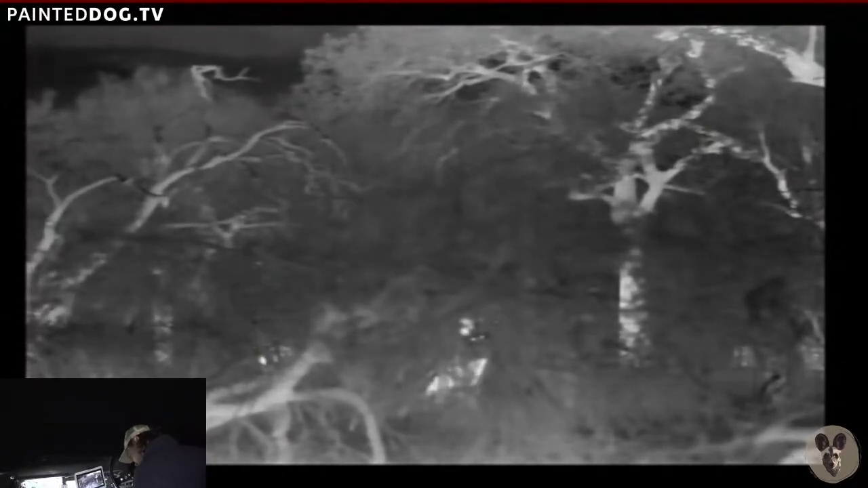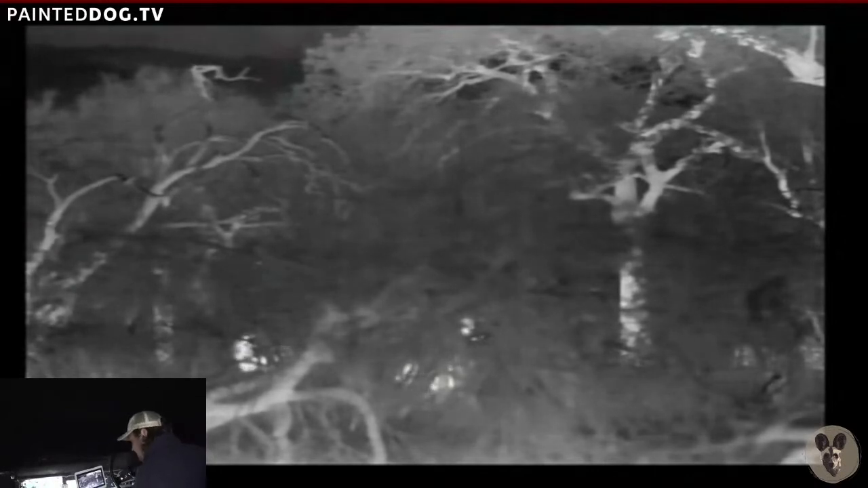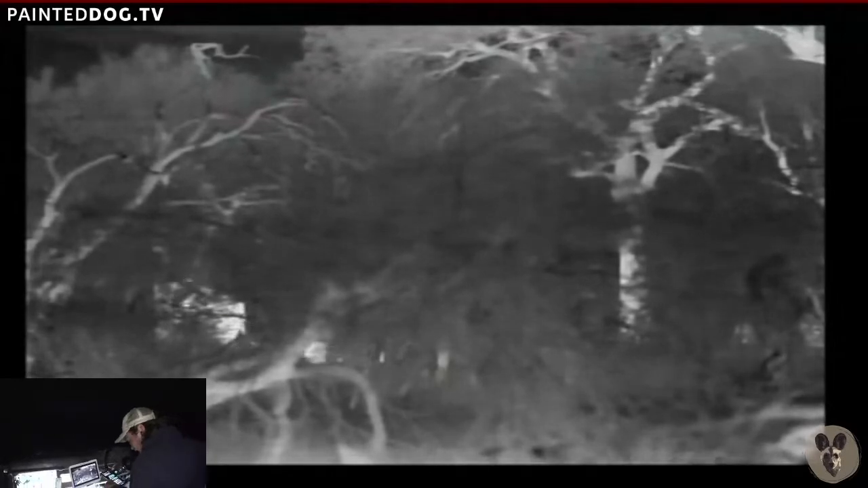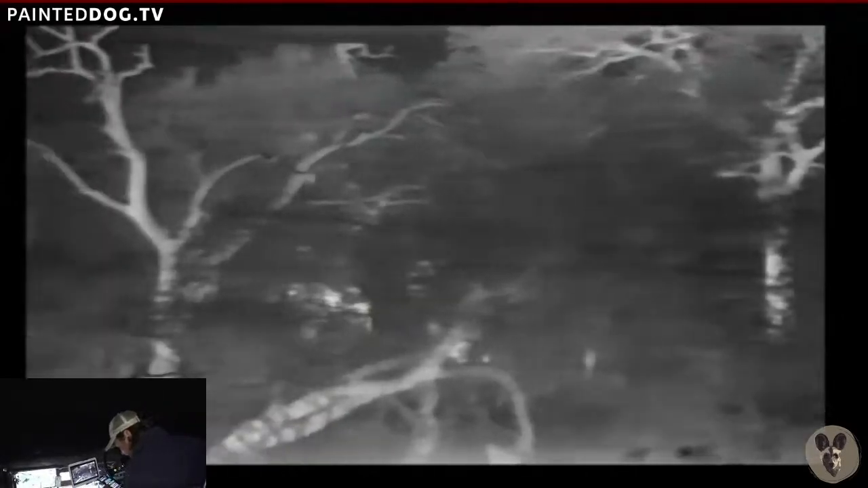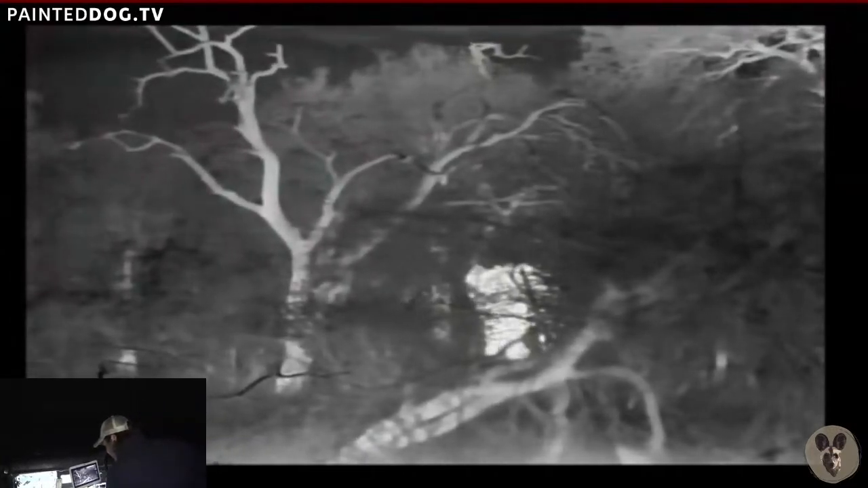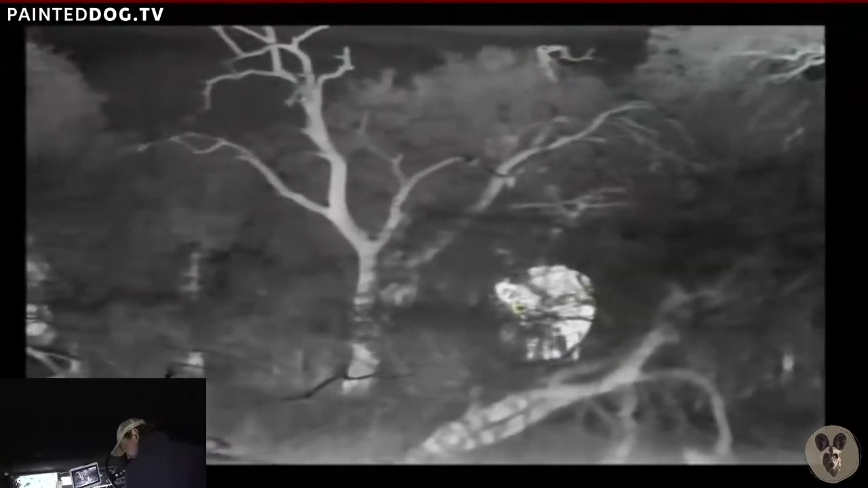Seems like my dad's enjoying this. He's reminding me that the trees are respiring at night, so they use energy, and that shows as warmth. So that's why the trees come up warm like that at night. Dad, you're having fun.